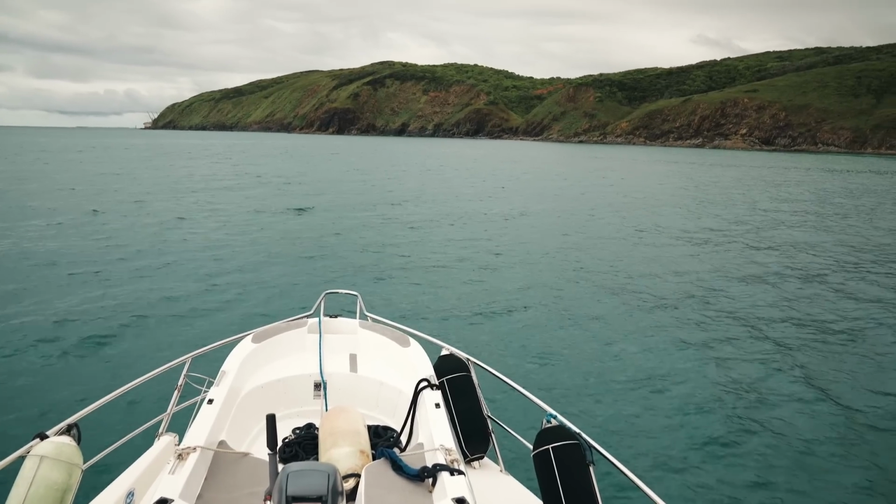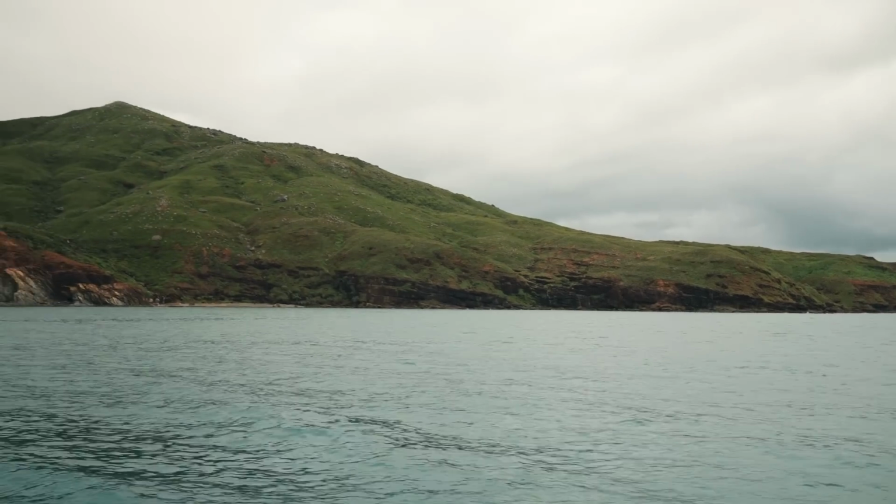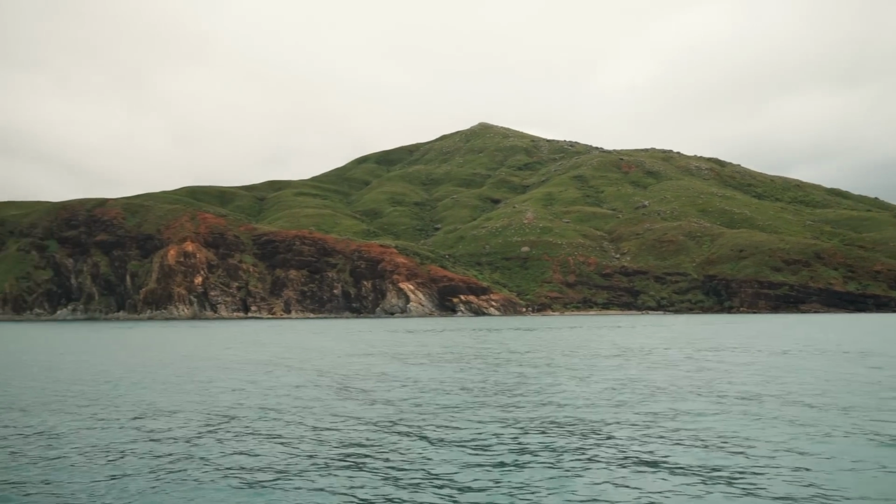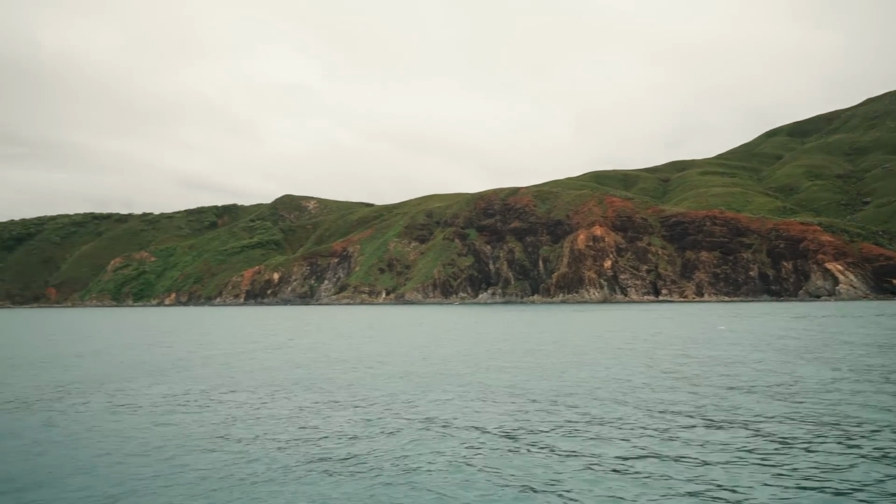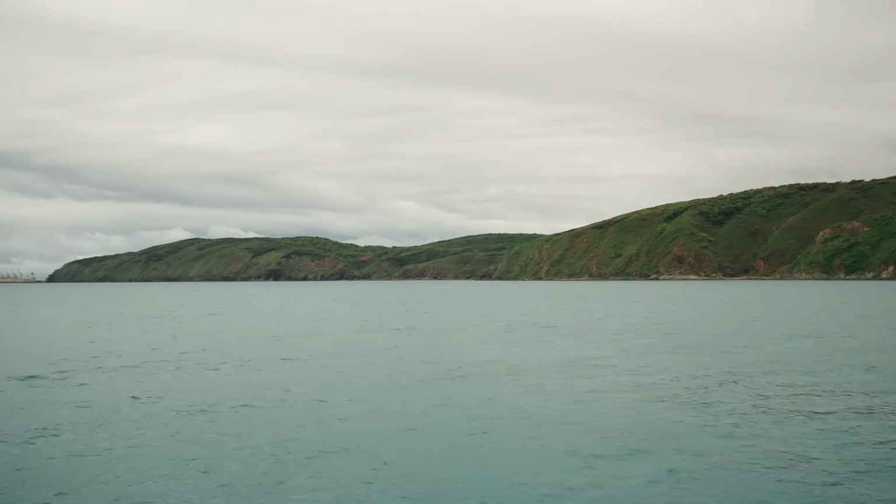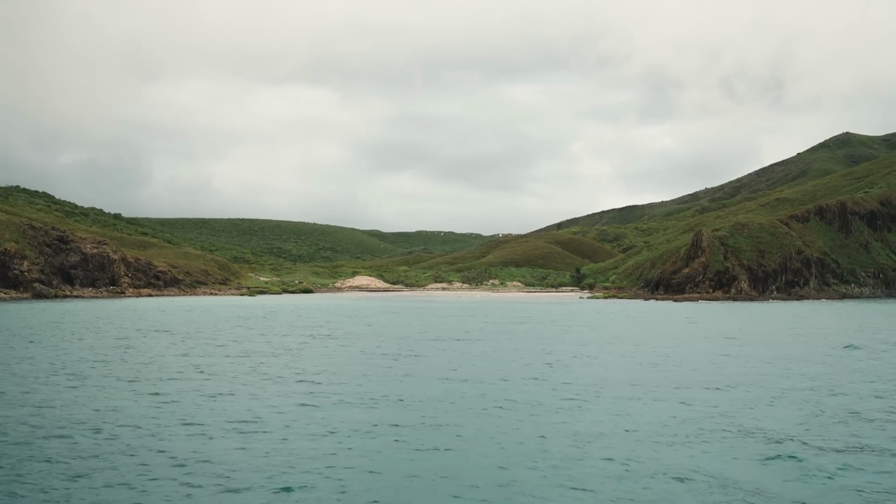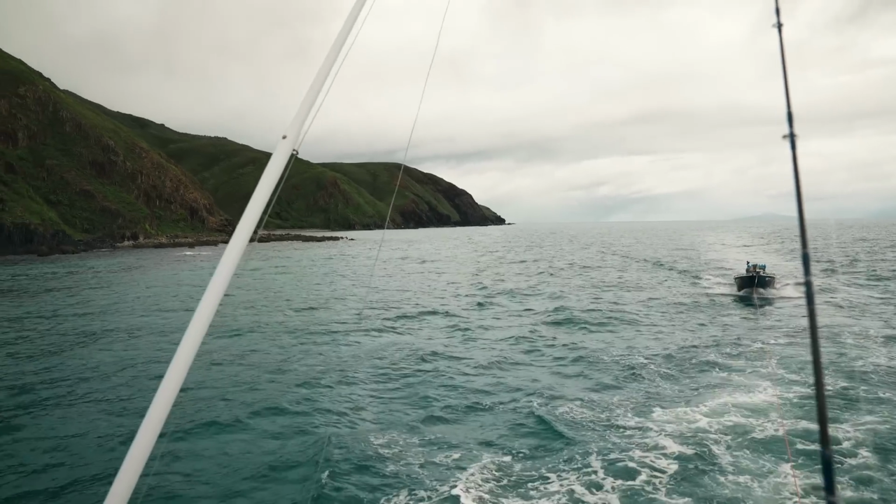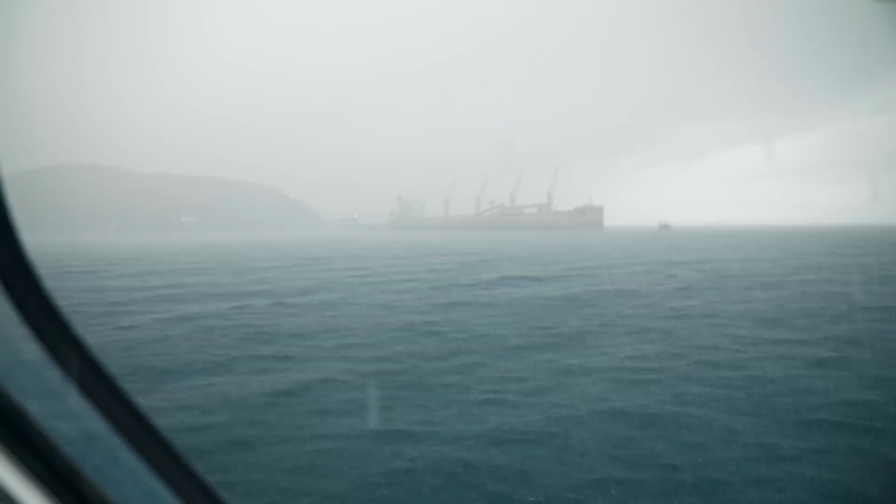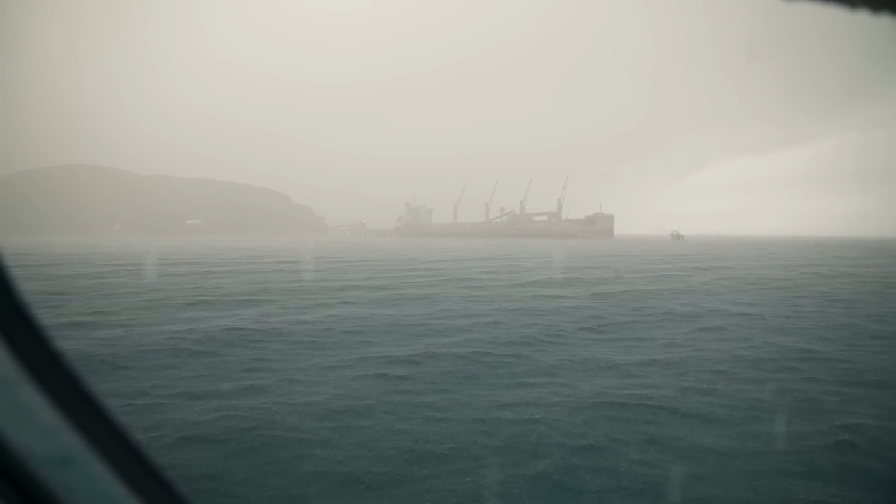All right, Cape Flattery. Cape Flattery in the middle of the rainstorm.